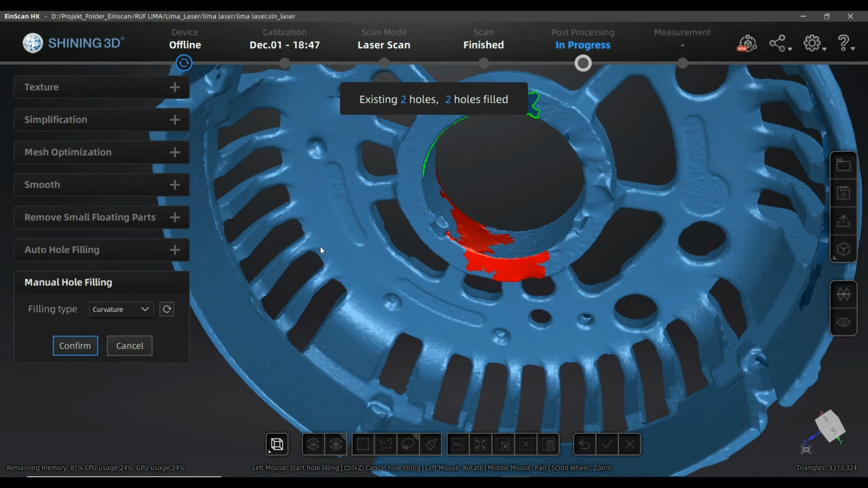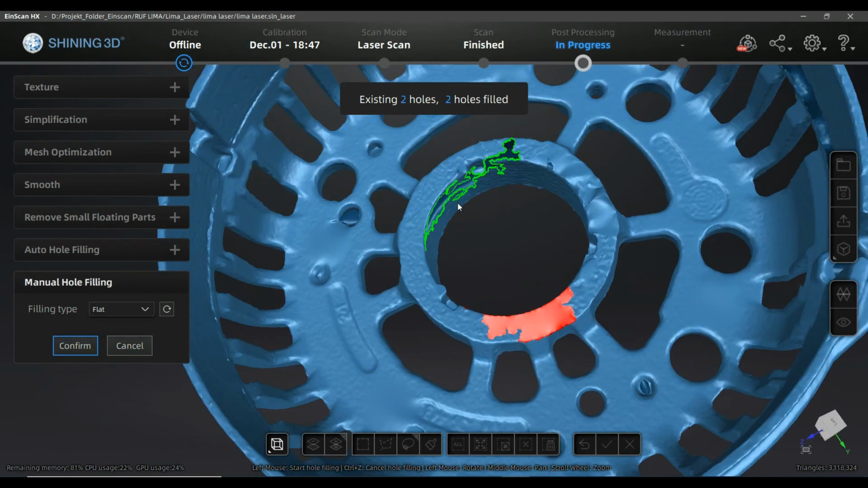Actually, you see that results don't vary so much for this special case because the inside of the surface is very much influenced by the boundary.